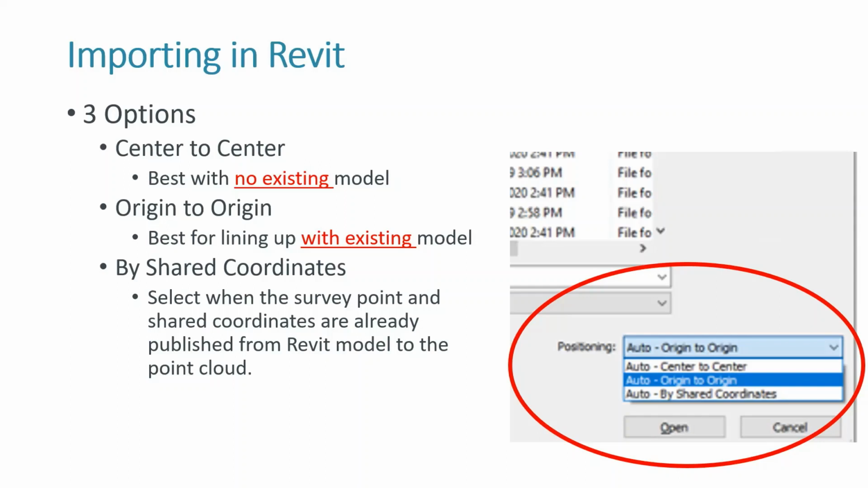And then, if you're lucky and you have survey points or shared coordinates already published from Revit, you can use that in your point cloud, and that's when you can use the by shared coordinates option. It will fall right into place using these coordinates.